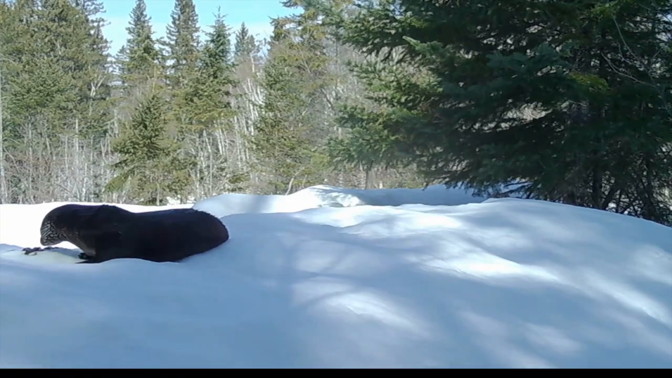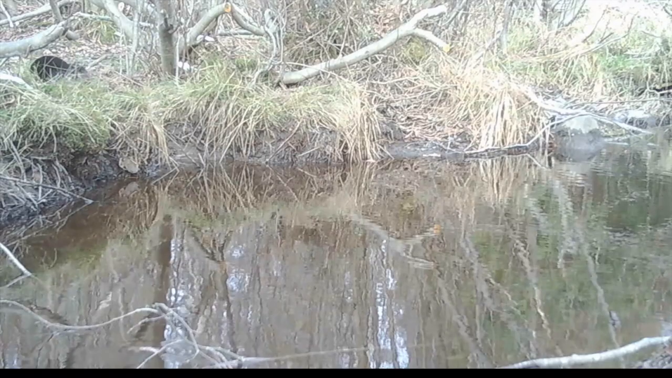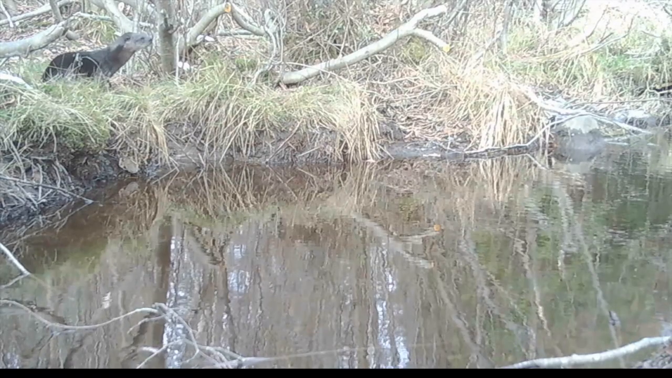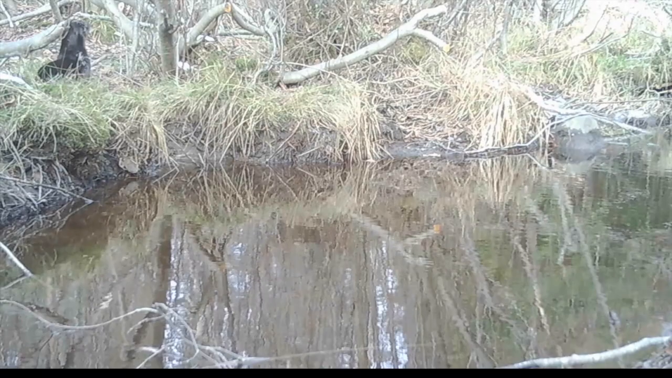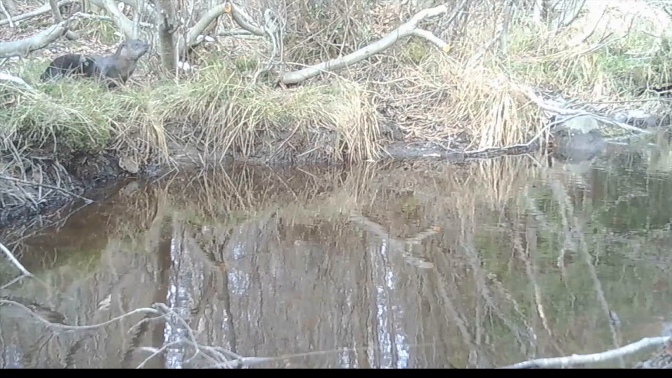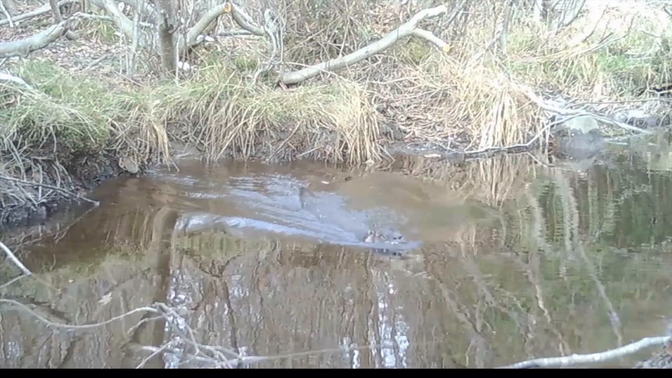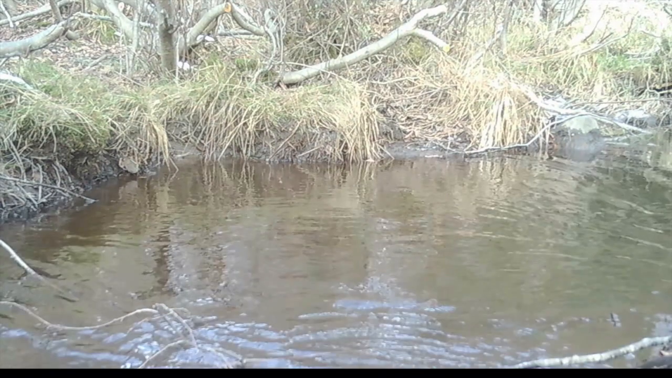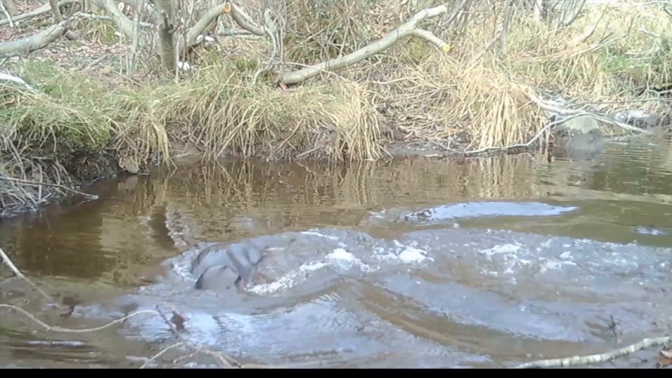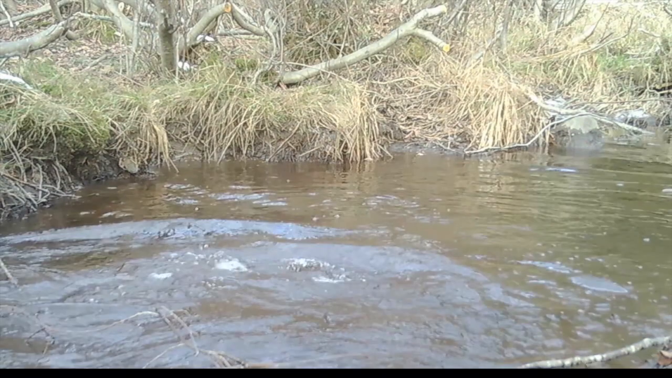Yeah, that's you. Again, a surprising number of otters in groups. It's always fun. Very playful.